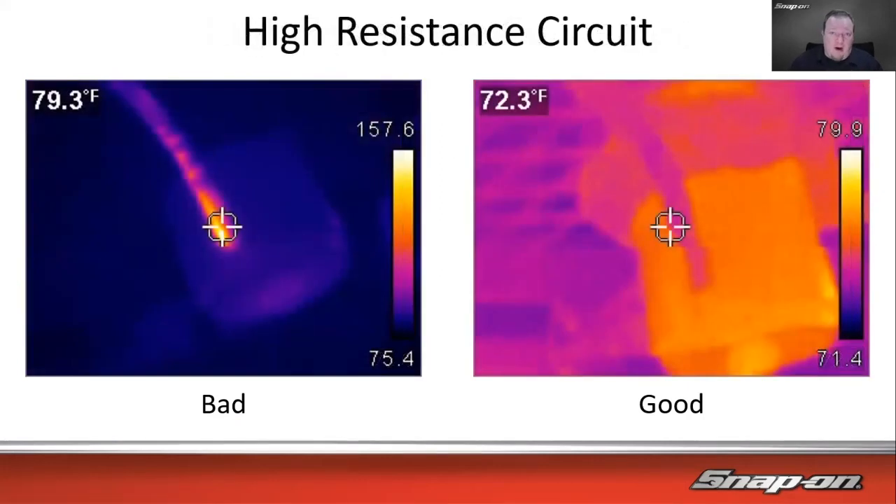High resistance wire in a harness. We can see it's not necessarily a thick harness, but we see there's a wire in there. As you can see, that heat is very, very thin. So that is a high resistance wire, high heat going on in that wire. 79 degrees right there. 157 degrees, not that far away. That looks like probably where the connector end of it would be, so it's going to be a little bit warmer there.